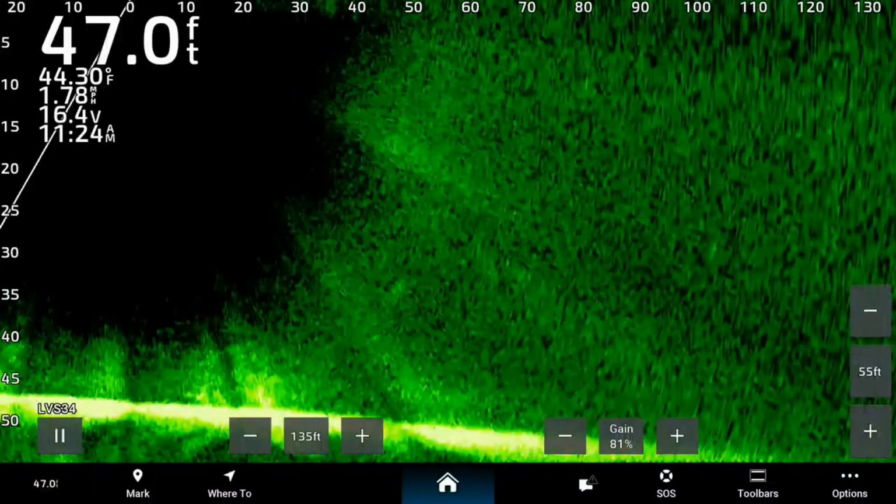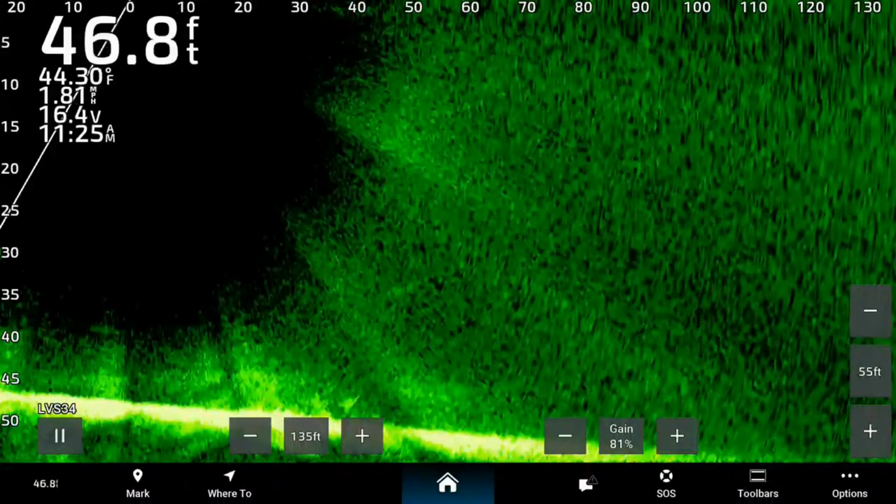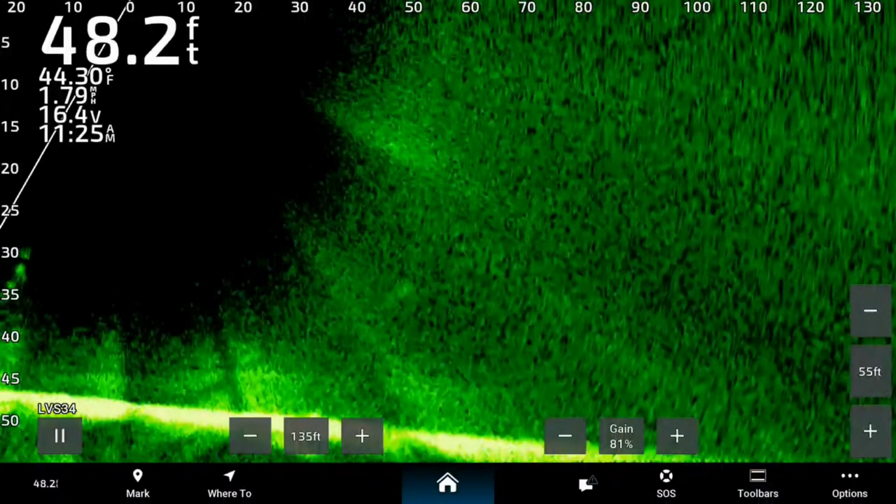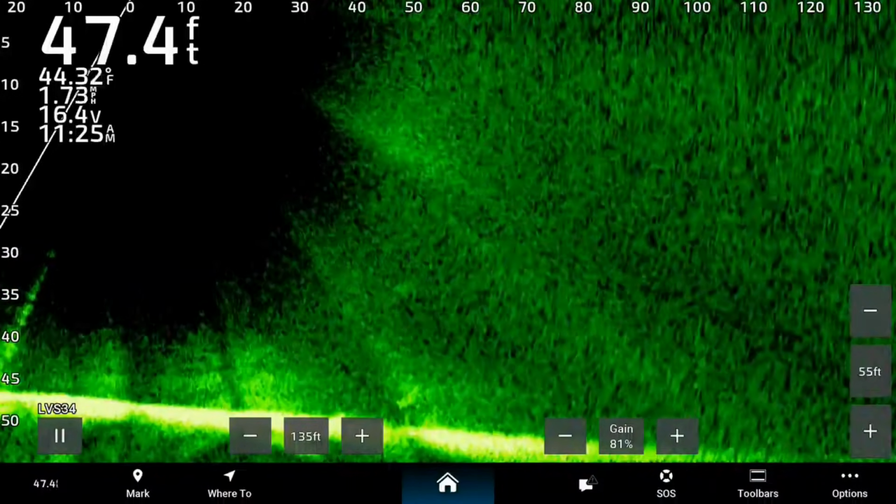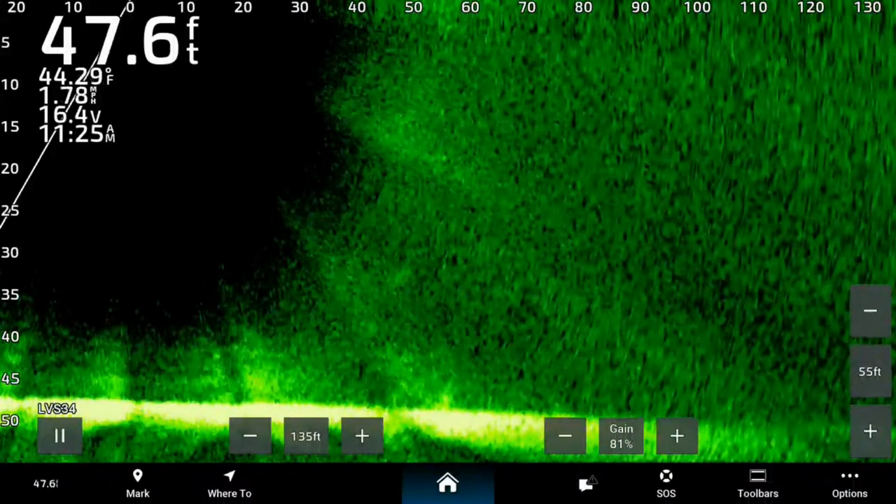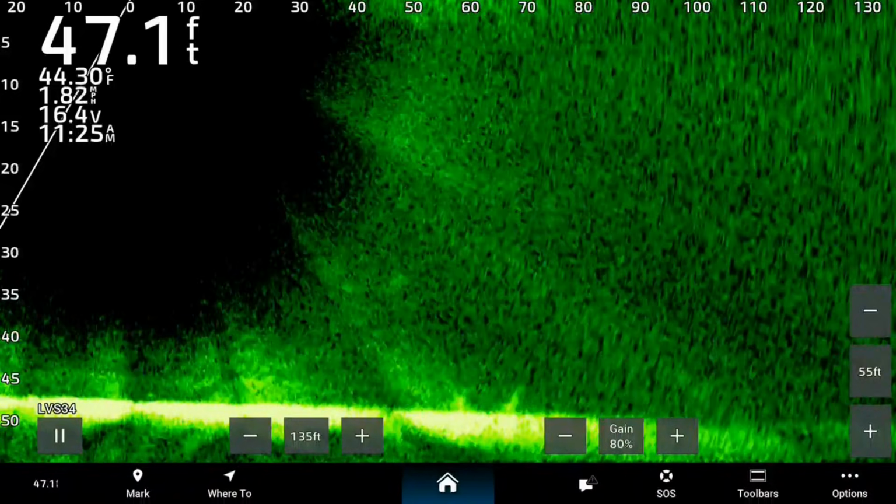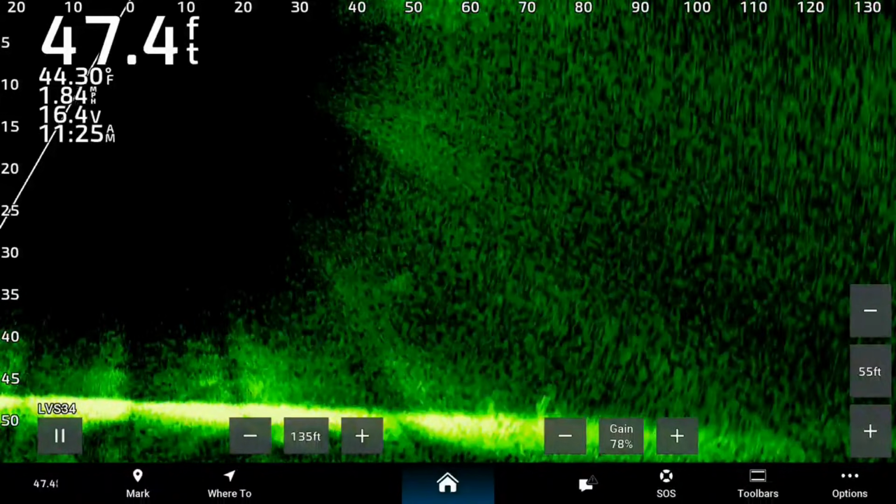You can see we're really grainy because I have the gain up to 80. Can see the line.